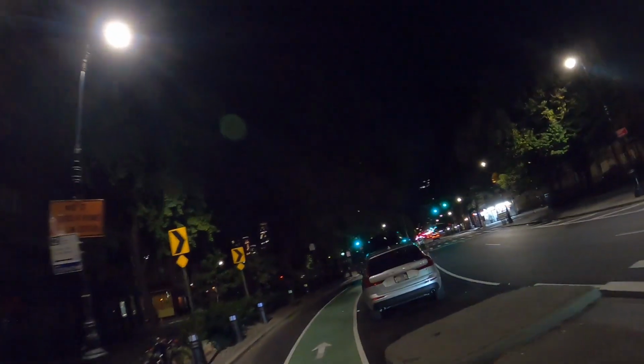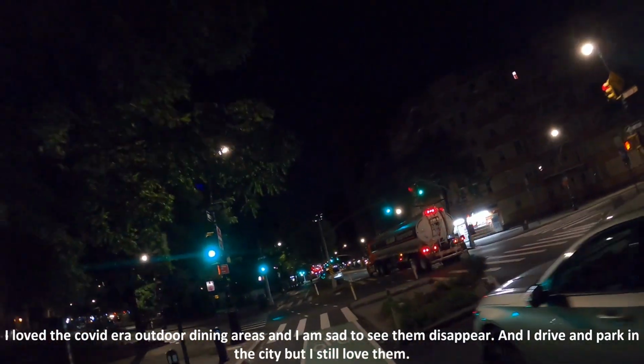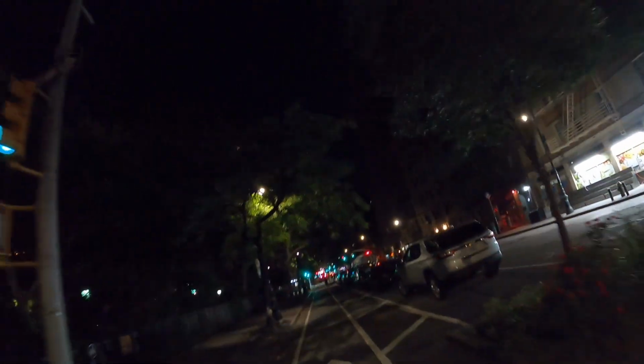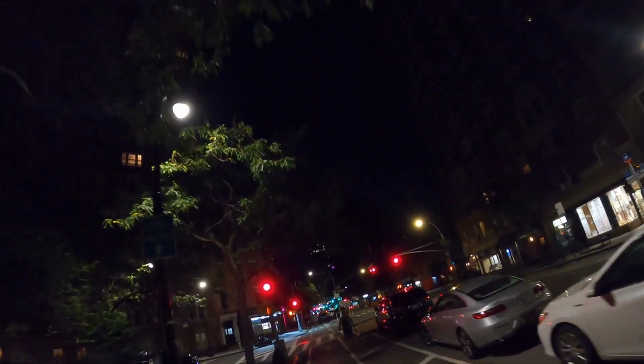I wonder if they're ever gonna give it up, because they basically get automatic additional seating. If you have a little tiny place and you put one of those things out, you can dramatically increase the capacity of diners or drinkers at your place. It's pretty cool.